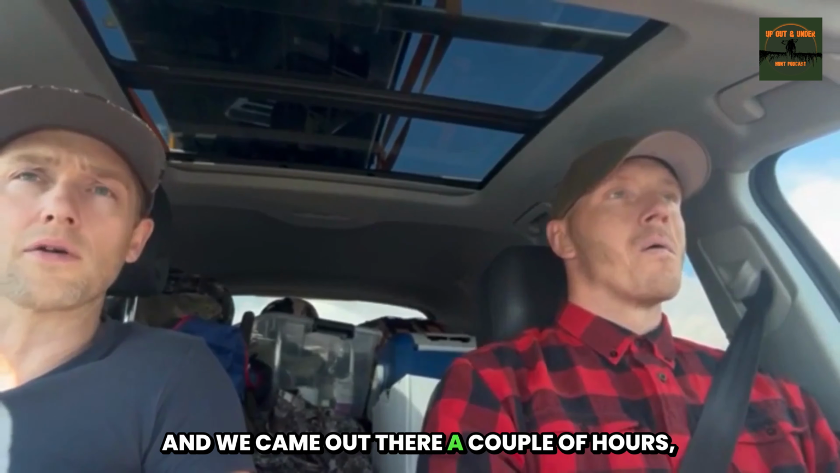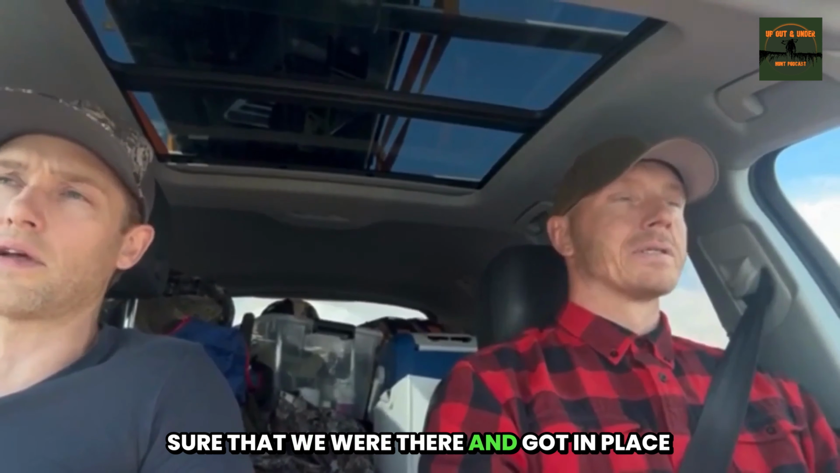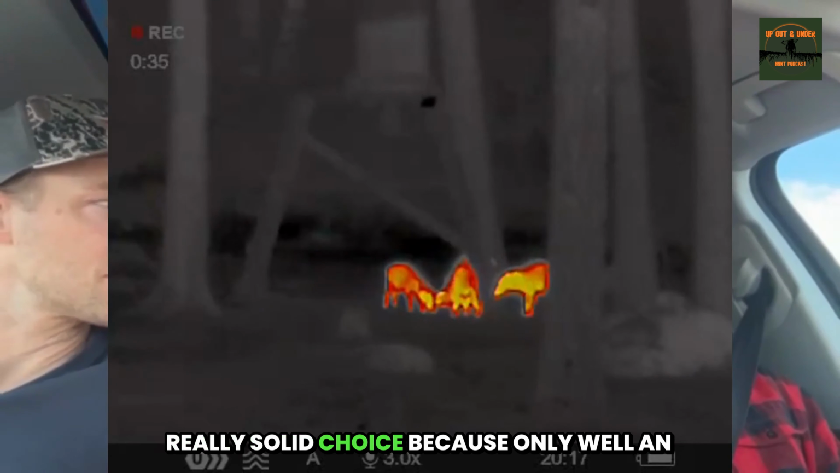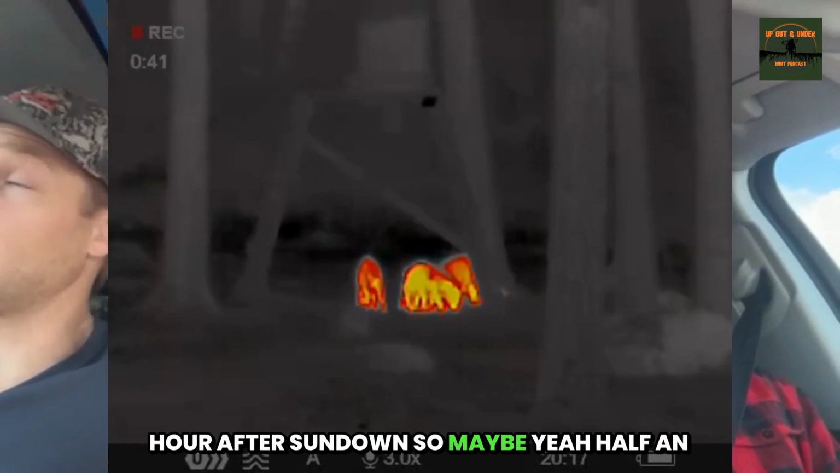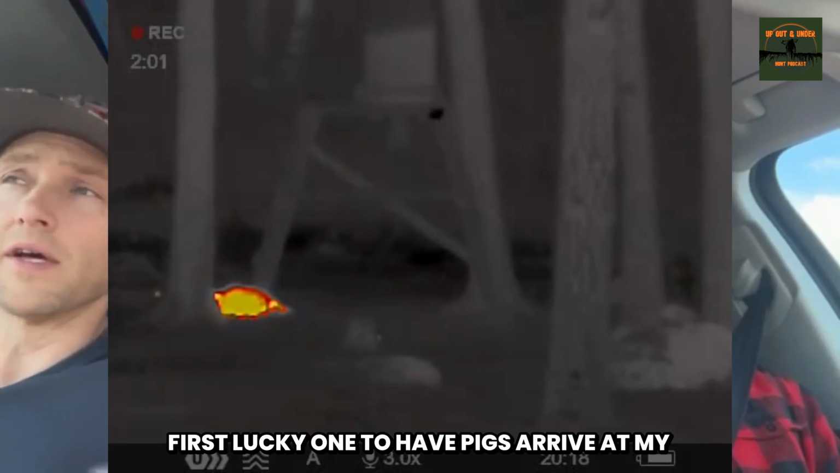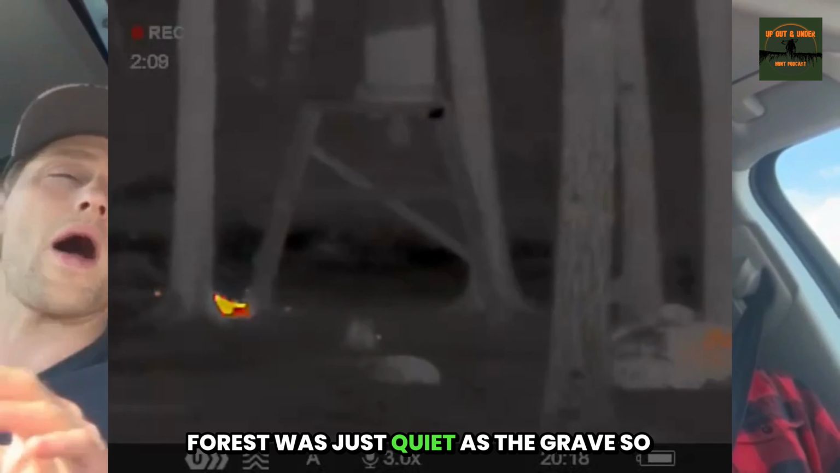We came out there about 1.5 hours before sundown, to be sure that we got in place and set up well before dark. And I think that was a really solid choice because only an hour after sundown, maybe half an hour after it became really dark, I was the first lucky one to have pigs arrive at my stand, and it was completely quiet. There was no wind, there was nothing, so the forest was just quiet as the grave.